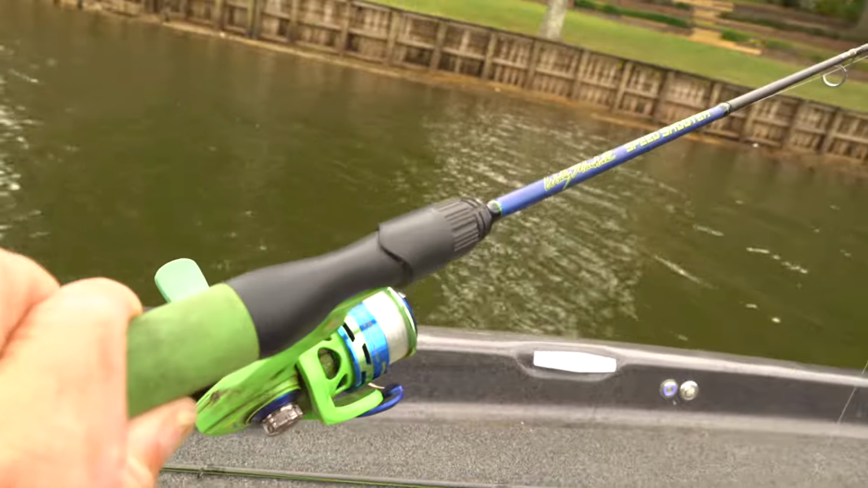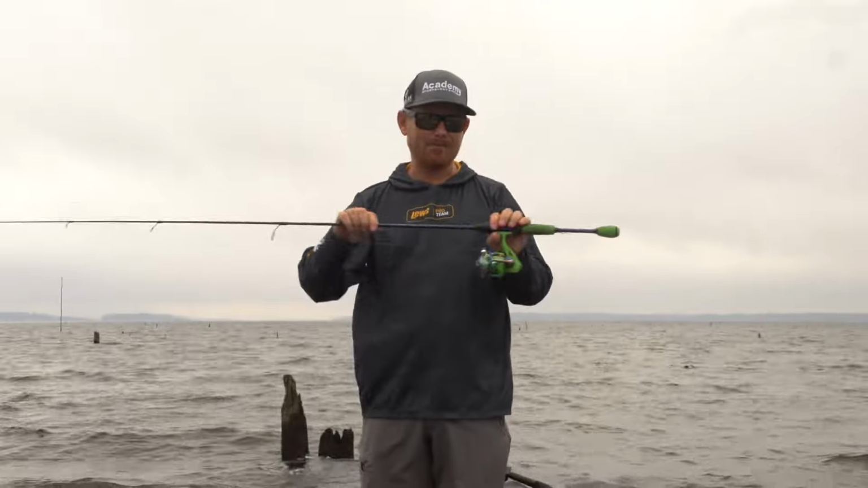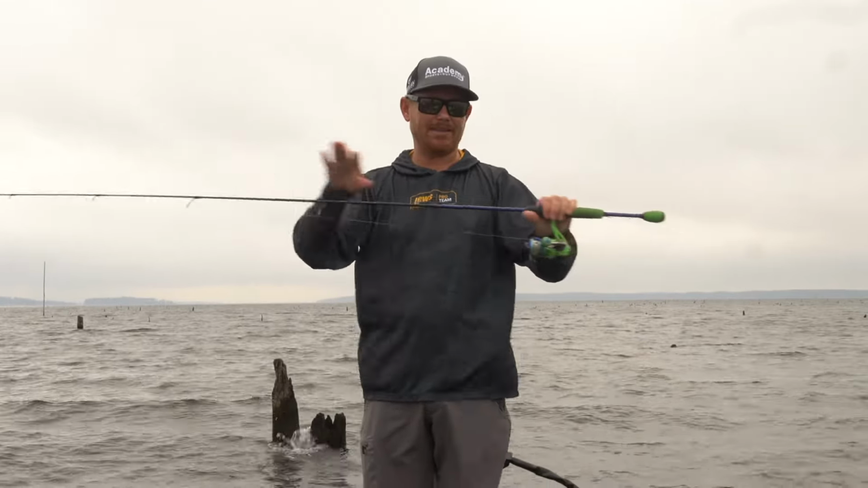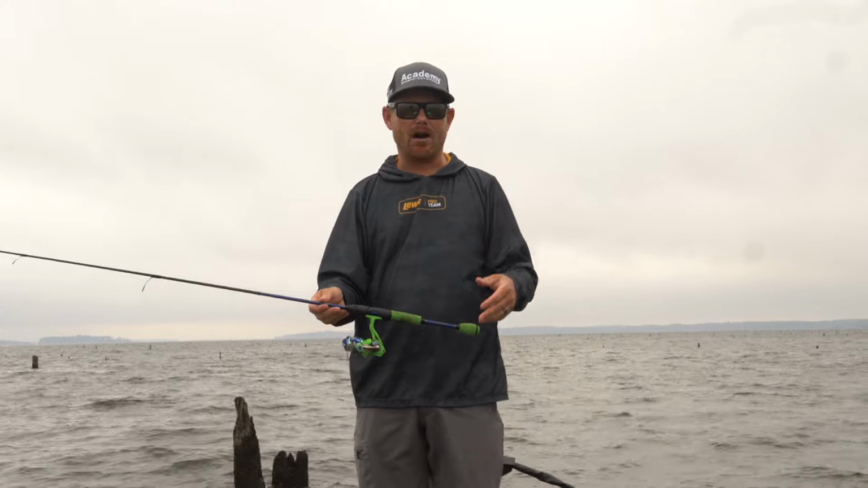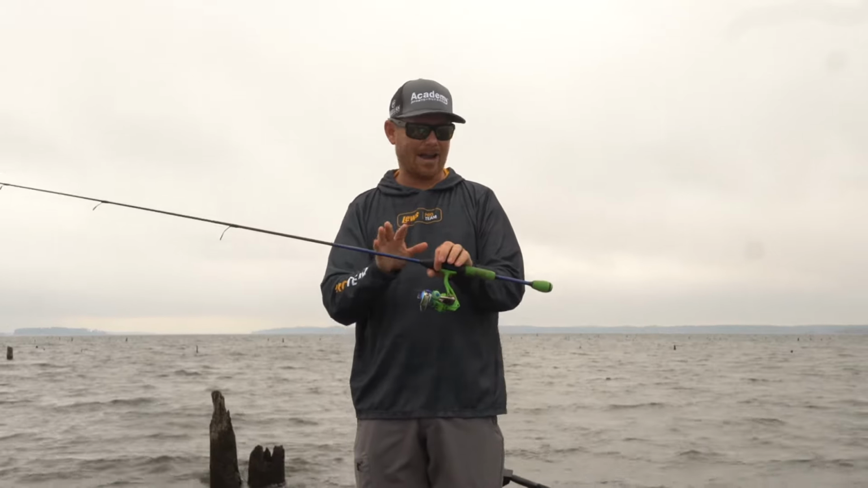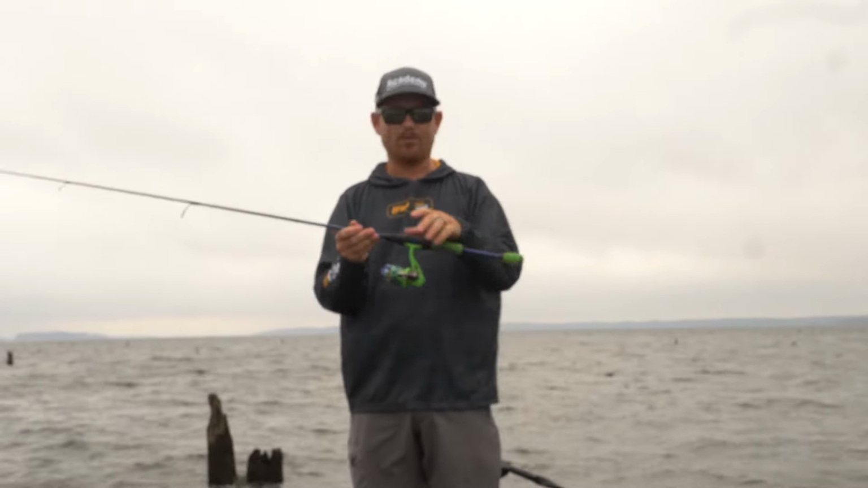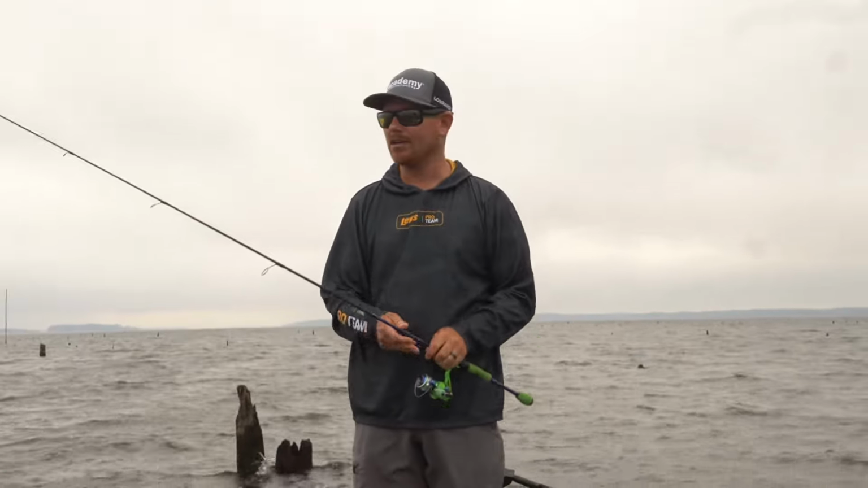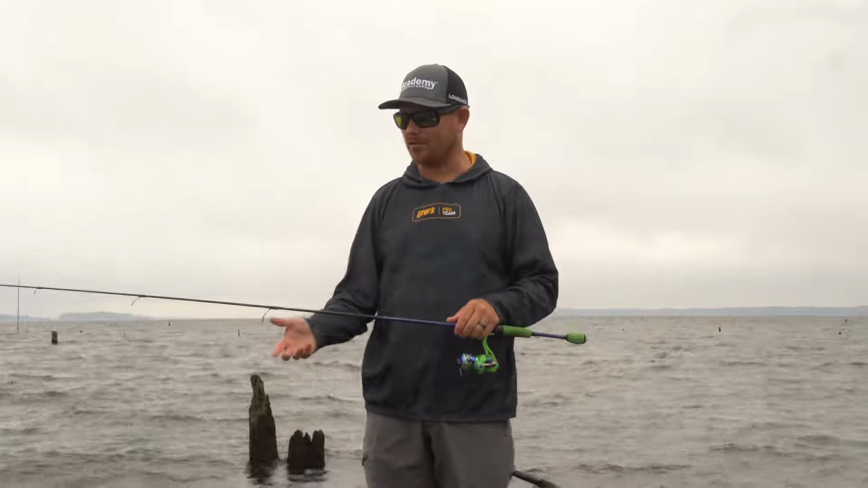I've been kind of alternating today between a 6 and a 6.5 foot. But it's a medium light to light action rod. This one's a medium light, has a good bend. This is actually the Wally Marshall Speed Shooter. And you can use a lot of different ones. I just like this one. It feels good. It has a good foam handle. This is just my go-to. We all have that go-to rod and reel. I have a couple of different ones of these because this is just one I use all the time.